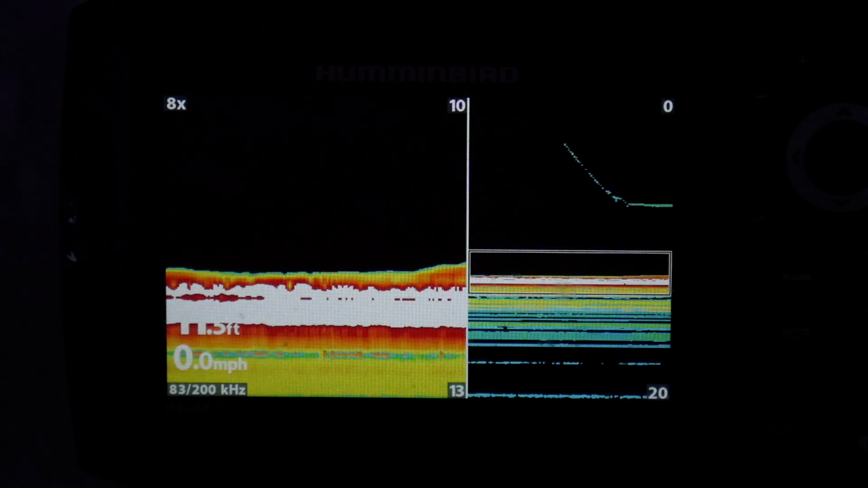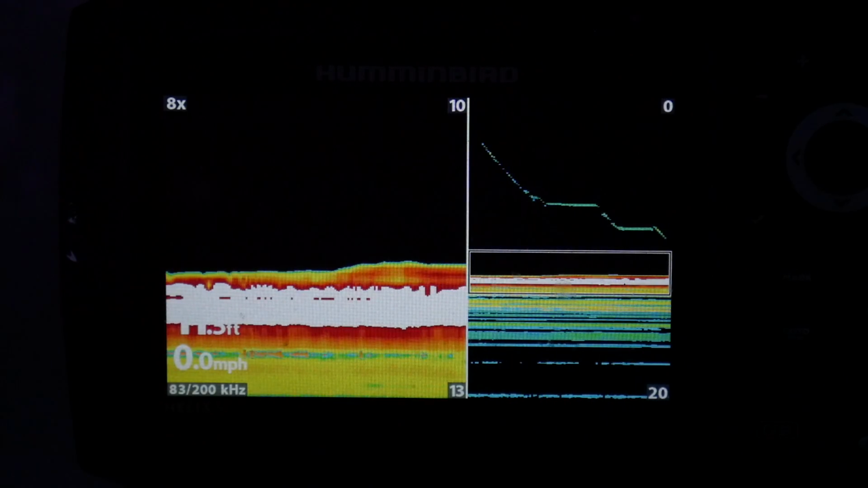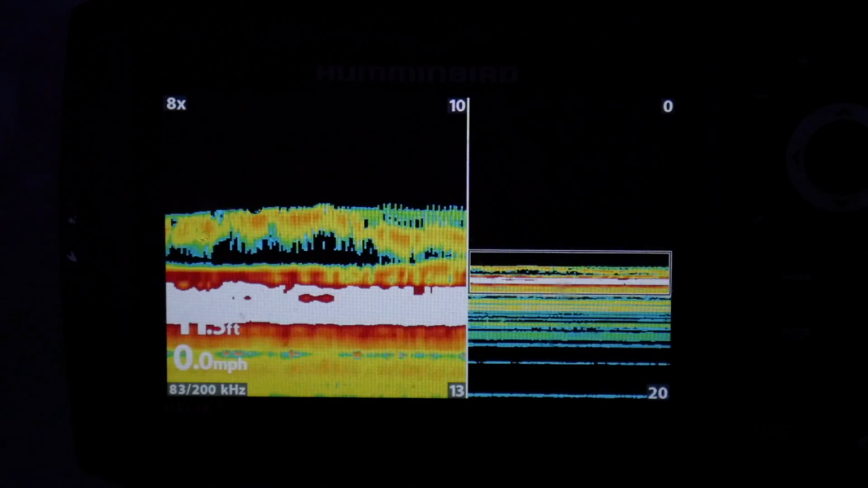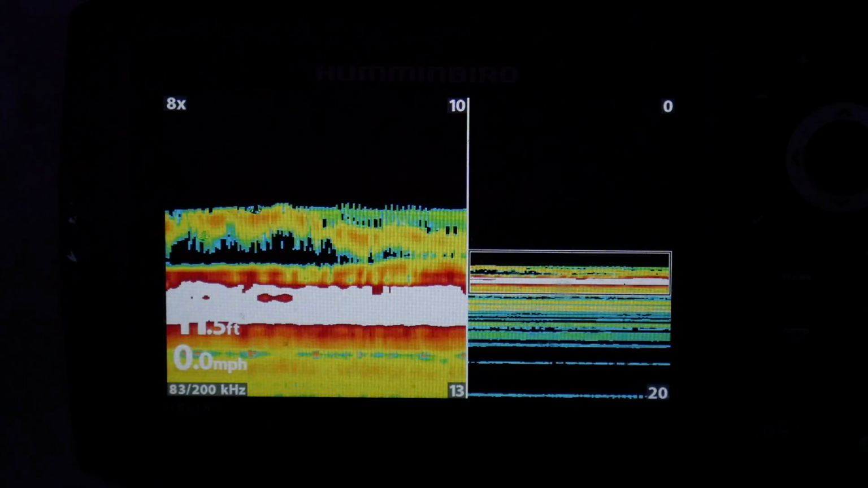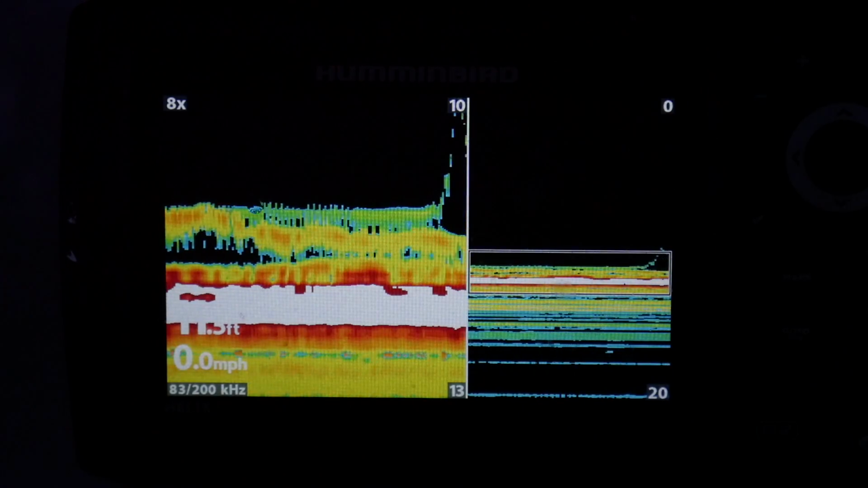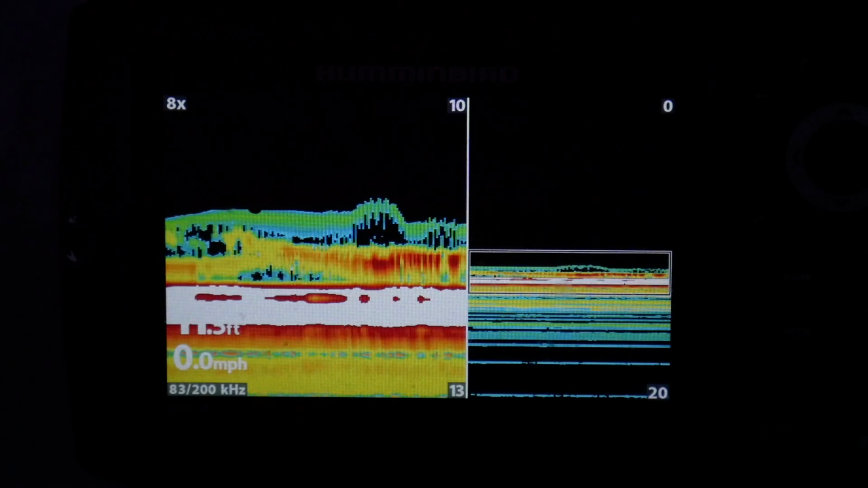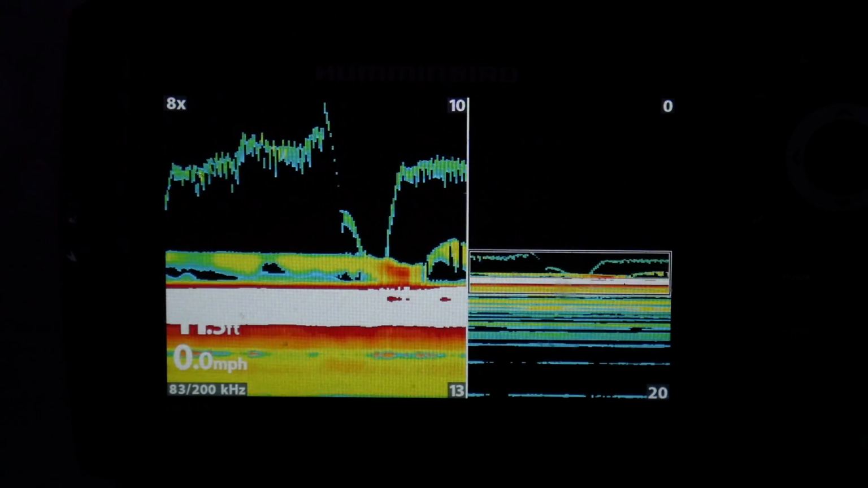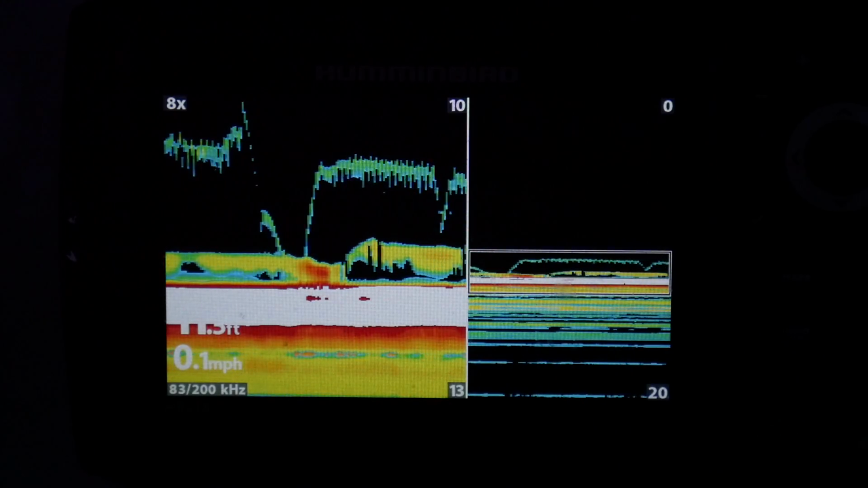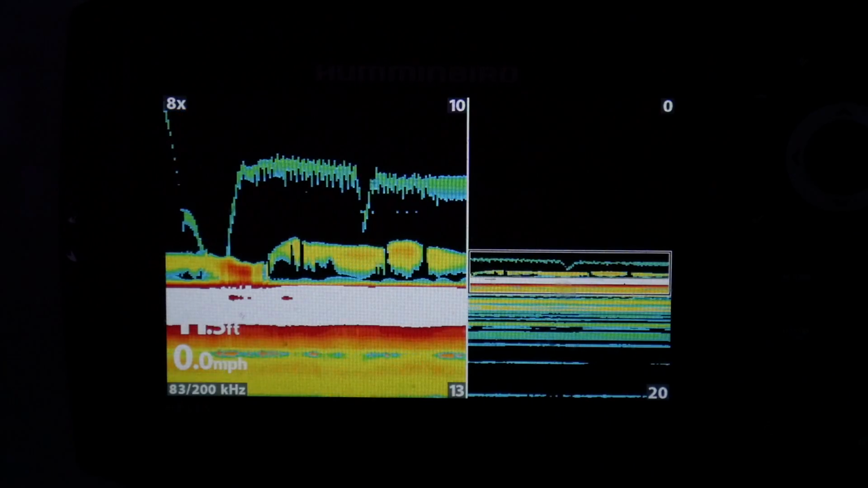There's a fish down there. He's down there. This is going to change his mind. There's two of them. Clearly two fish down there. These fish are just not having any of it. Come on up, fish. If I can get this fish up off the bottom, he'll come and attack this lure. Come on. He wants it.